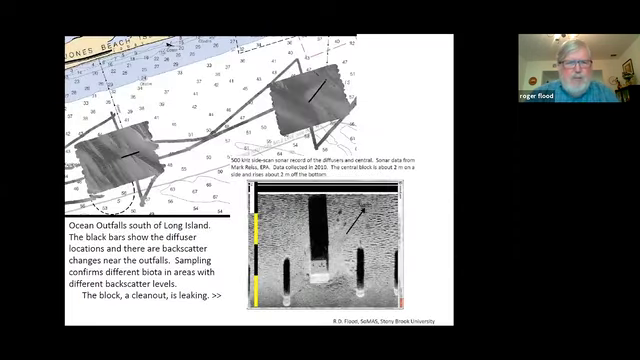And here's another example. This is two little surveys done off the south shore of Long Island, where there are some sewage outfall pipes, and the state wants to increase the volume, so they organized a project to look at the impacts.